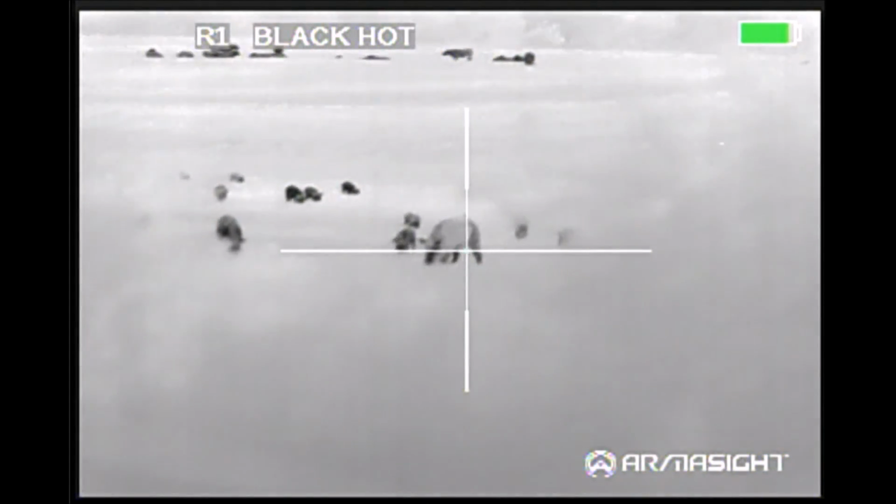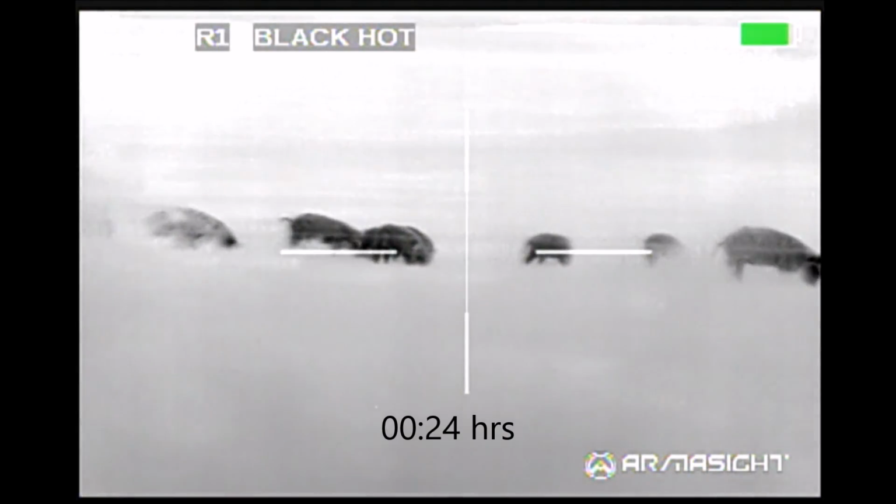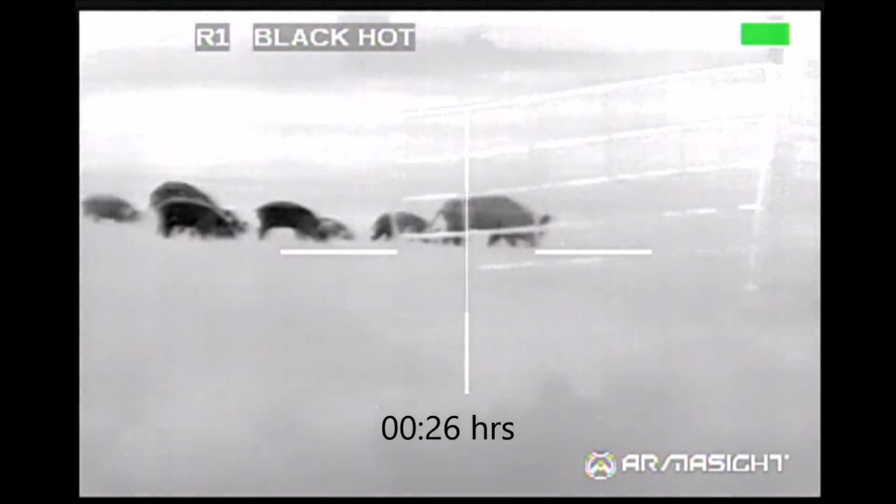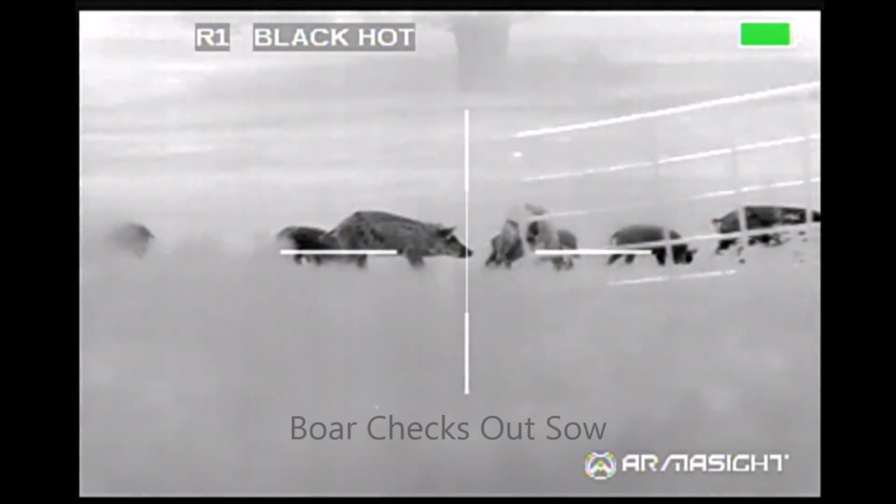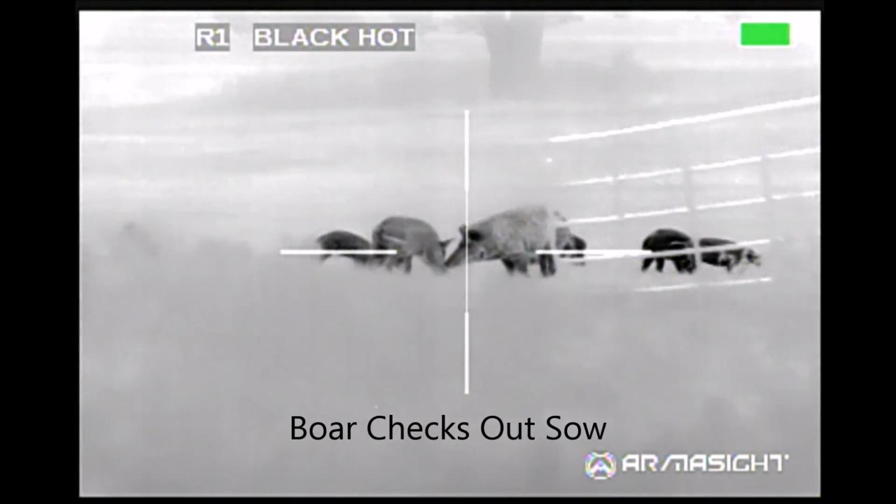All we needed was for the hogs to cross the fence to come into our side of the pasture, and then there would be no danger to the cattle whatsoever. However, the hogs were not agreeable to this and stayed on their side of the fence. I thought this was interesting. Apparently this boar has taken a shine to the sow and is checking her out.